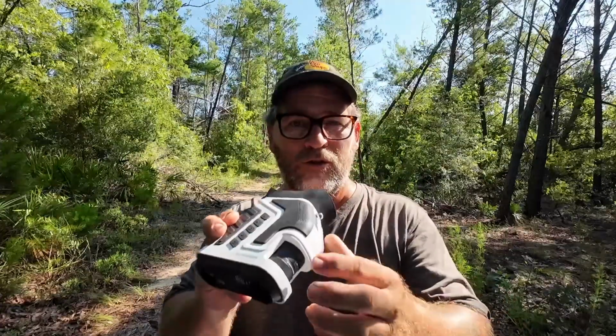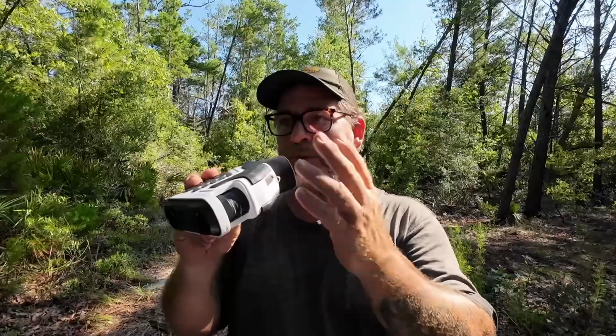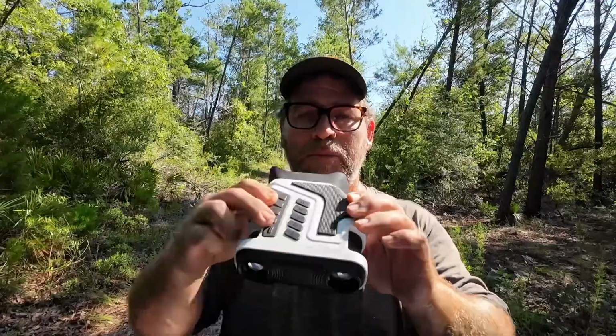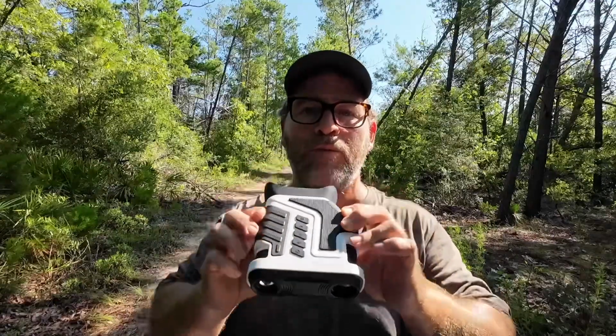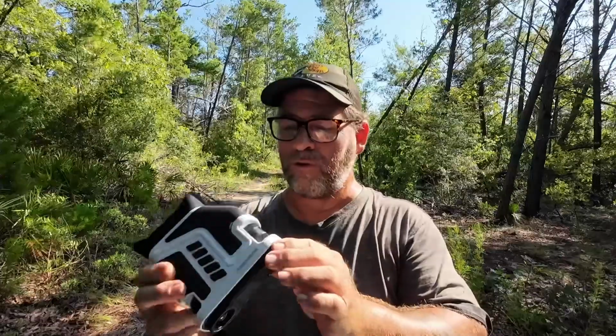And with the Wosports, once you adjust your zoom and your focus, you've got your focus set on an item. If you use your digital zoom, it remains in focus. Now, if you use your optical zoom and you use the dial to zoom it in, you'll have to refocus with it. It takes a little getting used to, but I don't mind it at all.